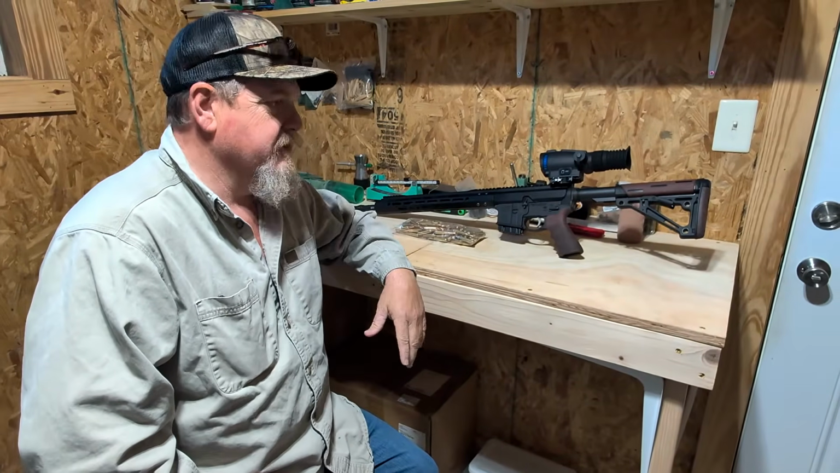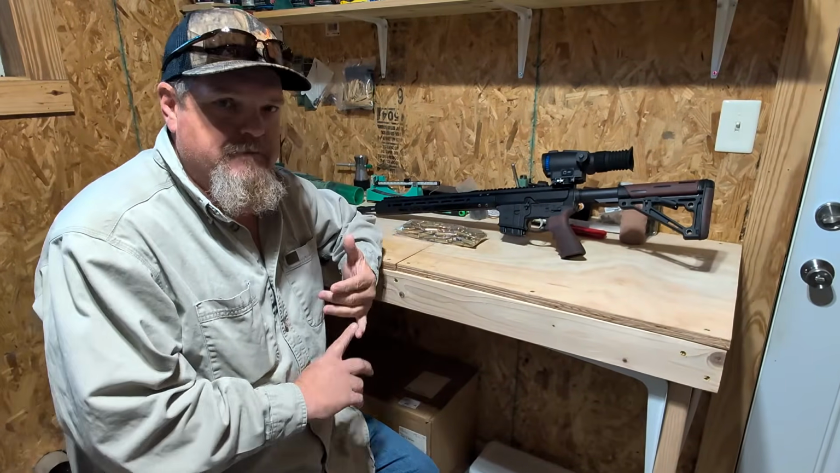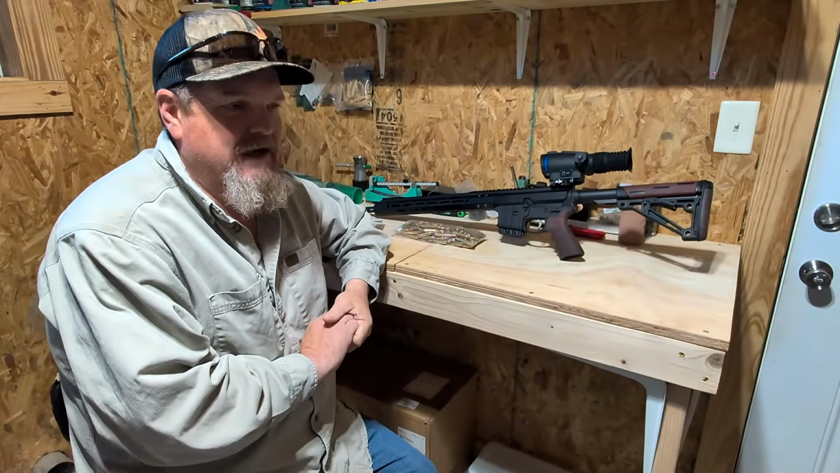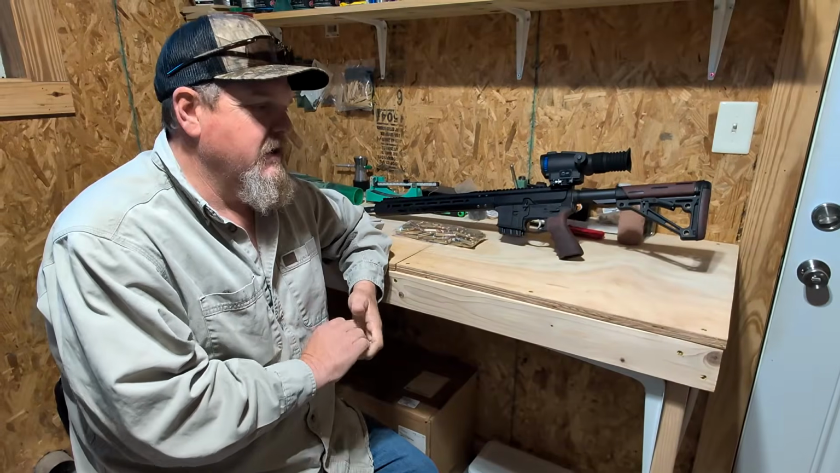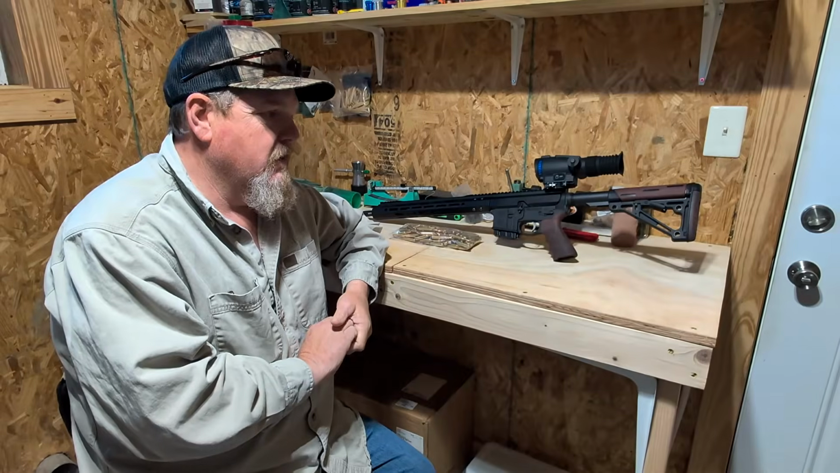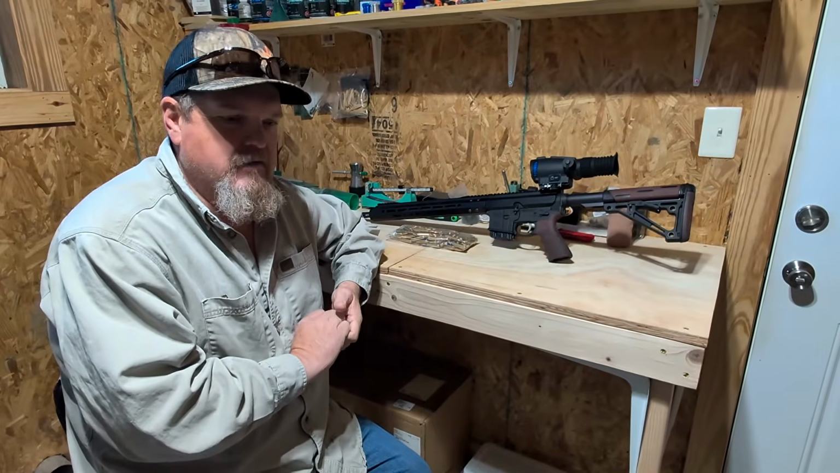This scope here has been good. I like the optics in it, or the view in it. It's got, I think, 6 color palettes at this point. We did have to do the update on the firmware because it had a couple of little things that I was unsure about.